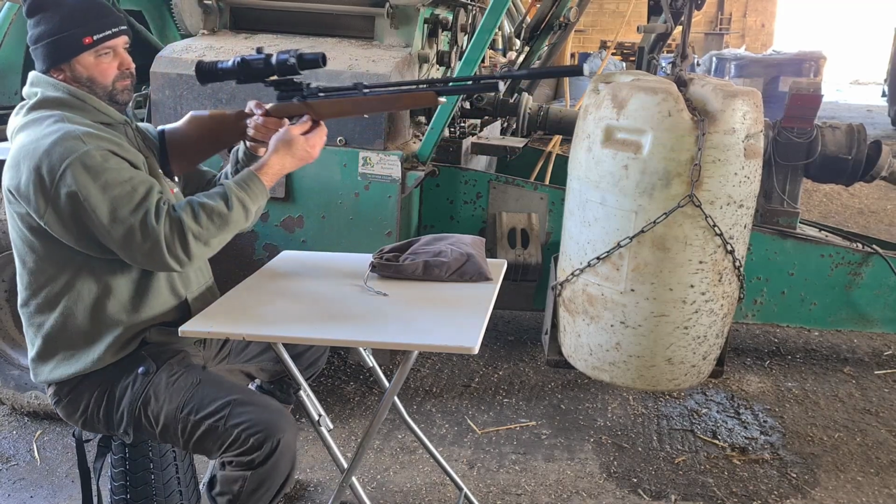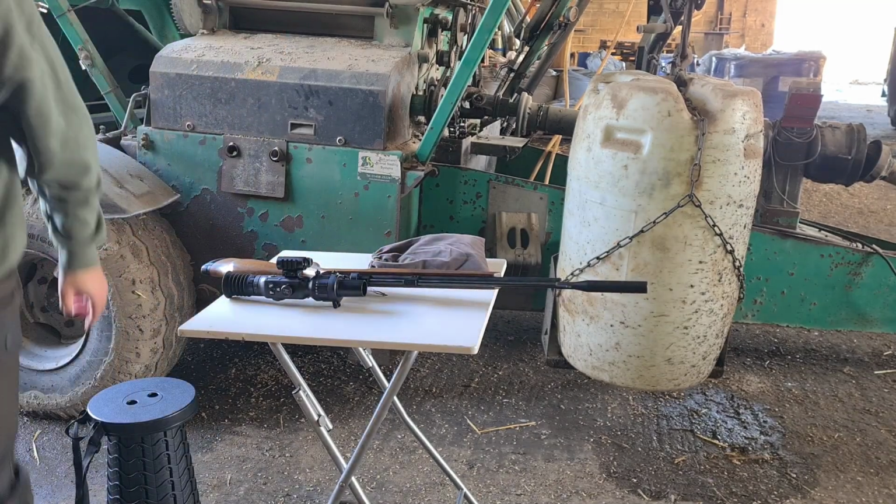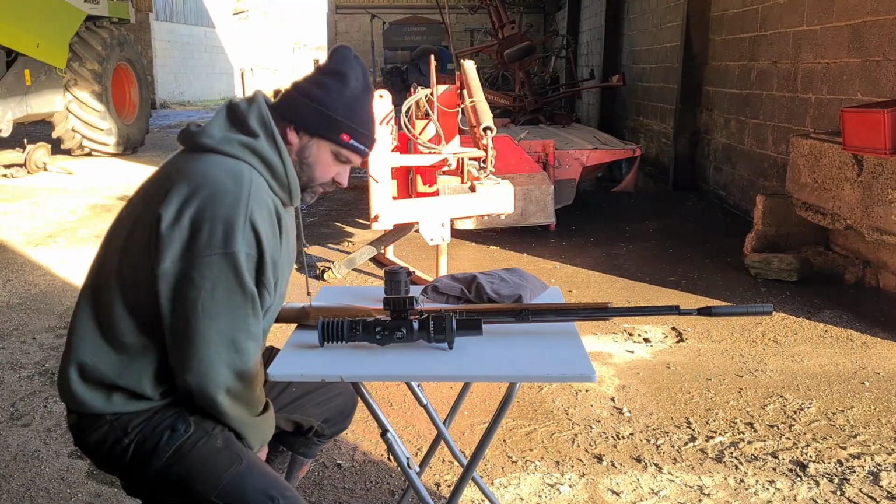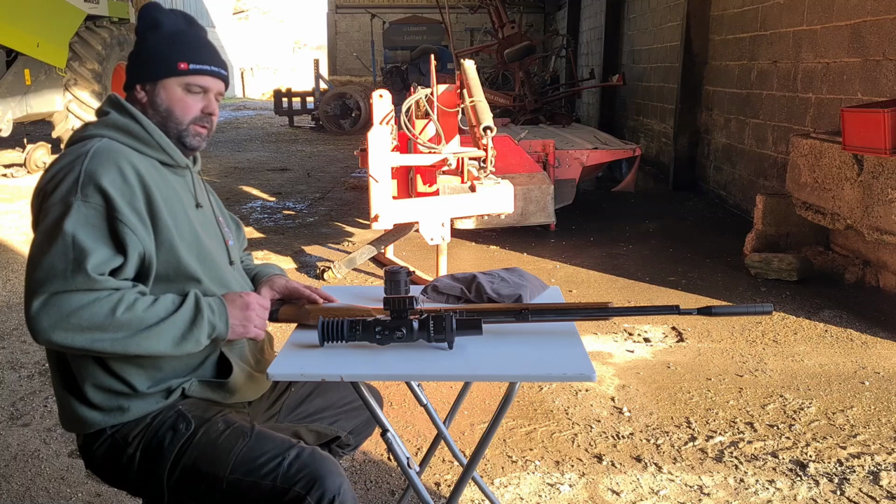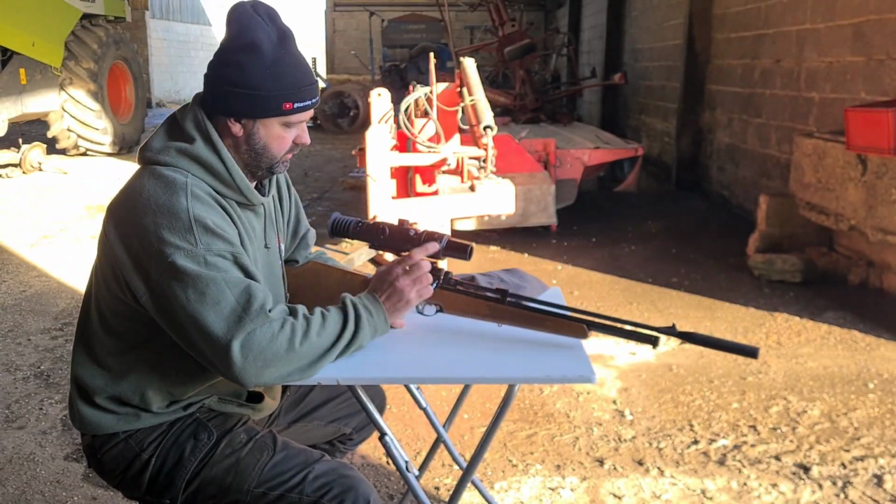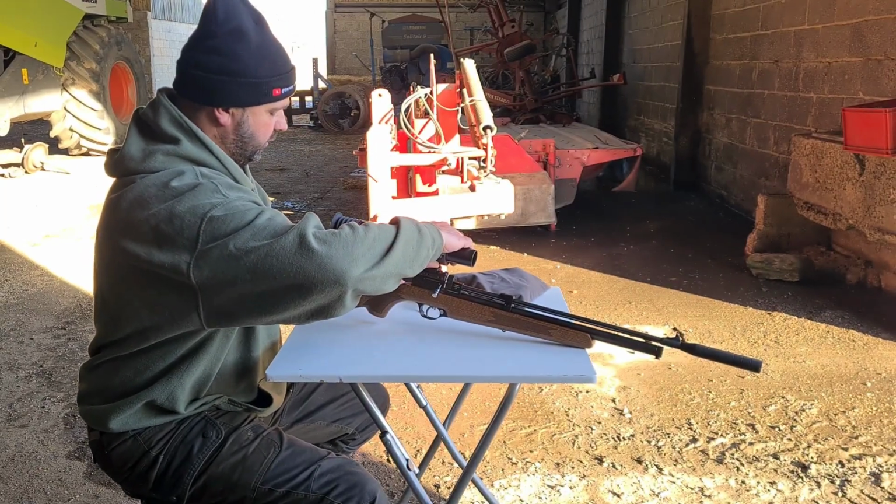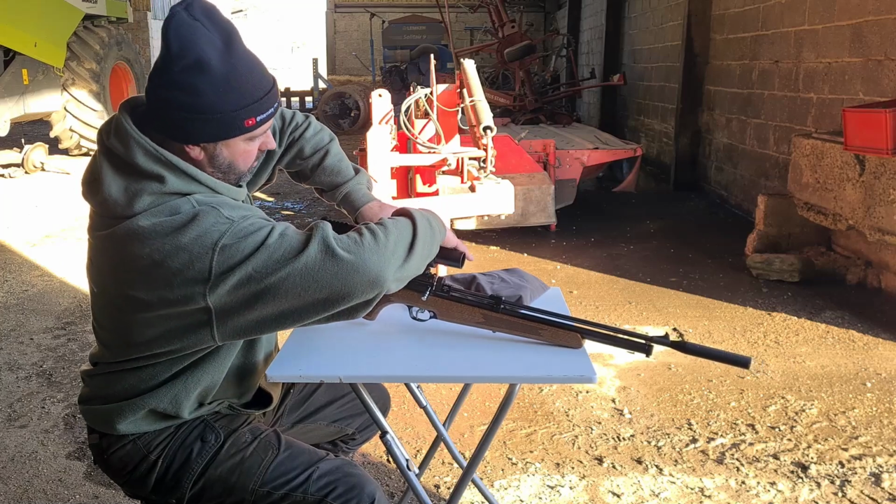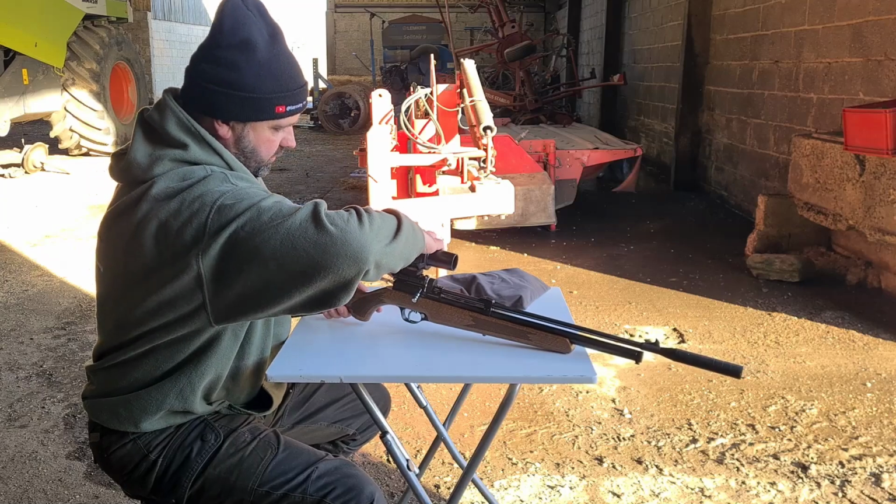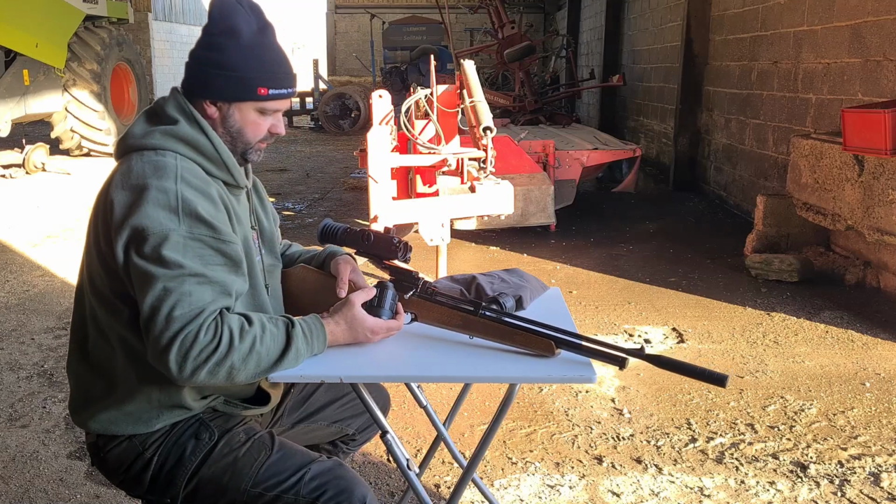Let's go and have a look at that. Right, so what I've decided to do is swap lenses. So this is the other one that comes with it, the bigger zoomed one, if you like. So you pull the little catch in and off it comes. Easy.